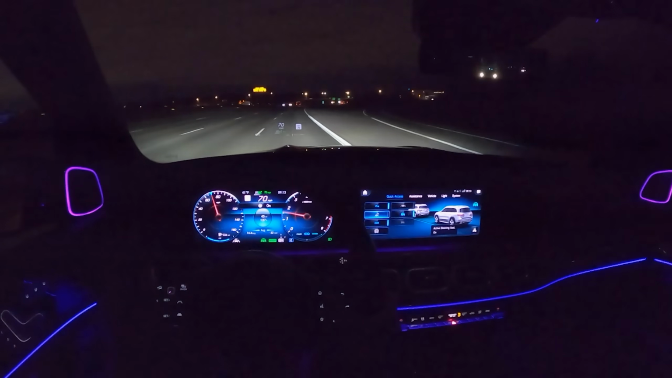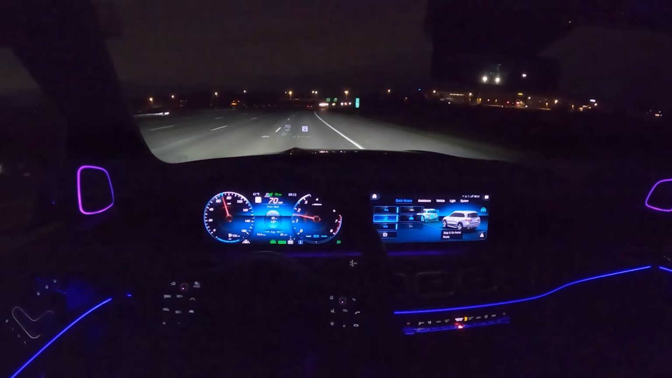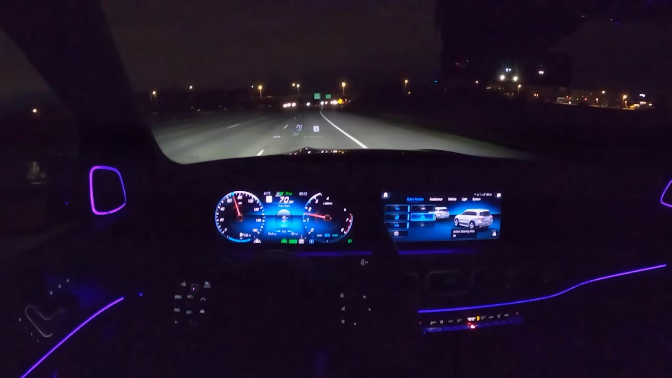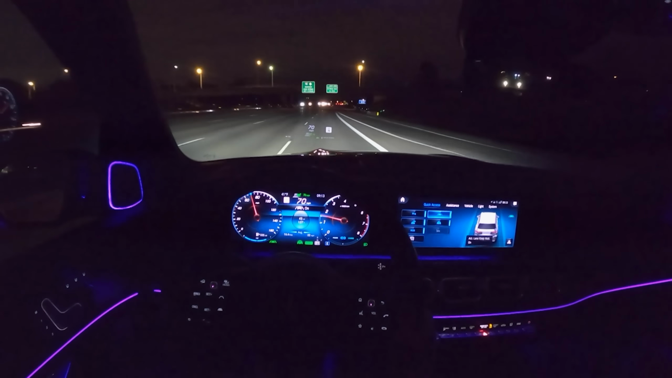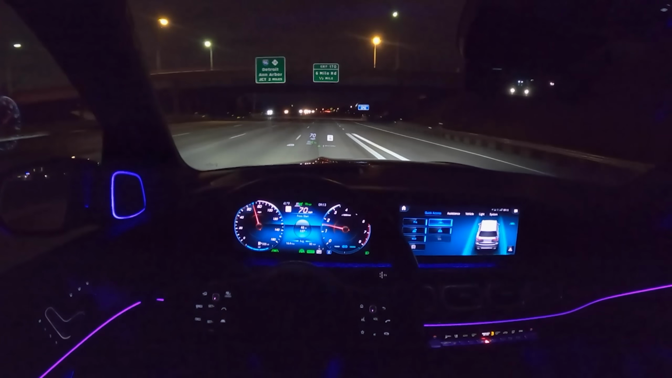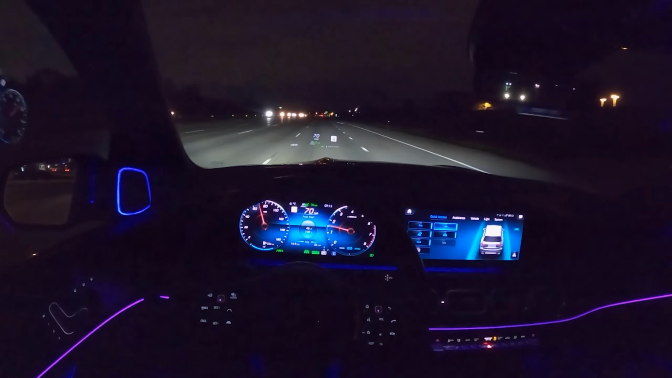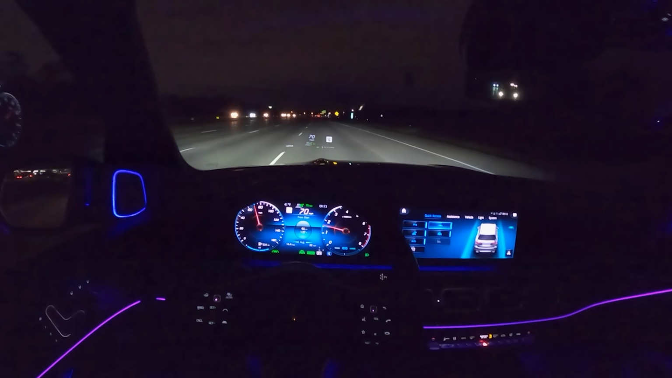The active steering assist works quite well. The stop and go assist does a nice job as well. There's just the safety features, the way everything works and comes together is quite nice. It really eliminates a lot of driver fatigue. The system, I'd say, works pretty well about 95% of the time.